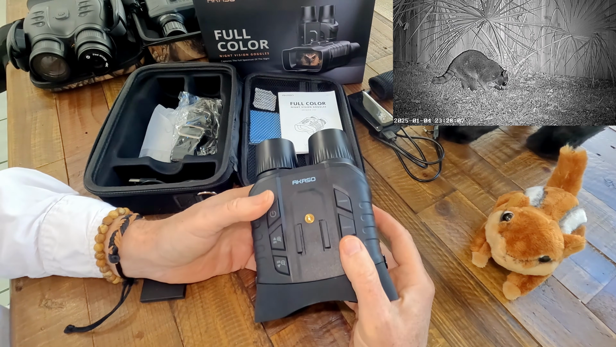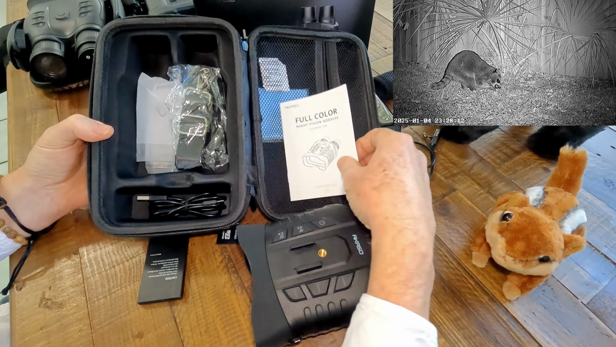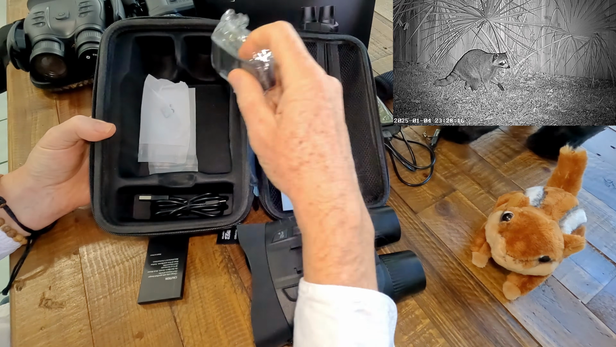Now I was really impressed with the results that I got with this, and I'll show you a bunch of examples. It comes with a nice carrying case, instructions, and a neck strap that you can attach to it.